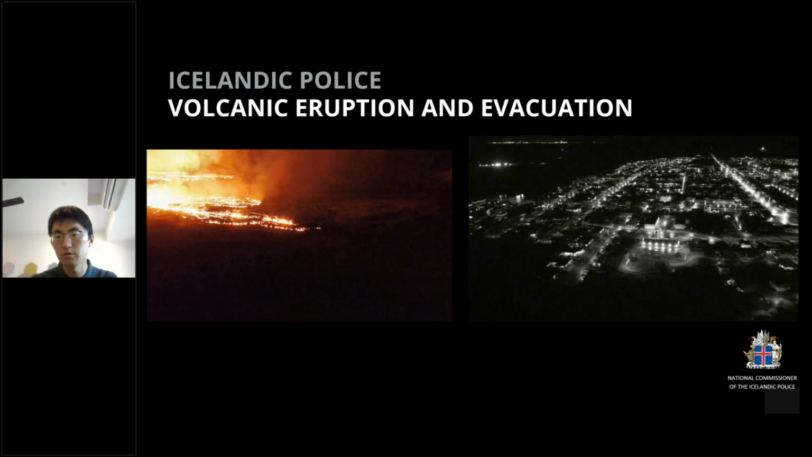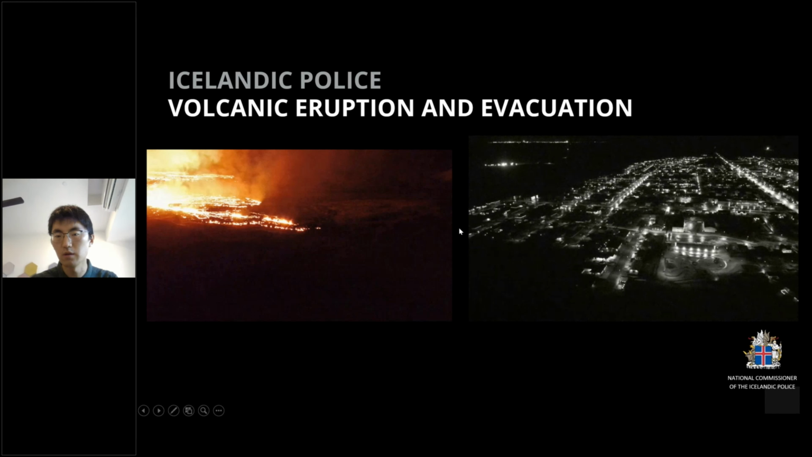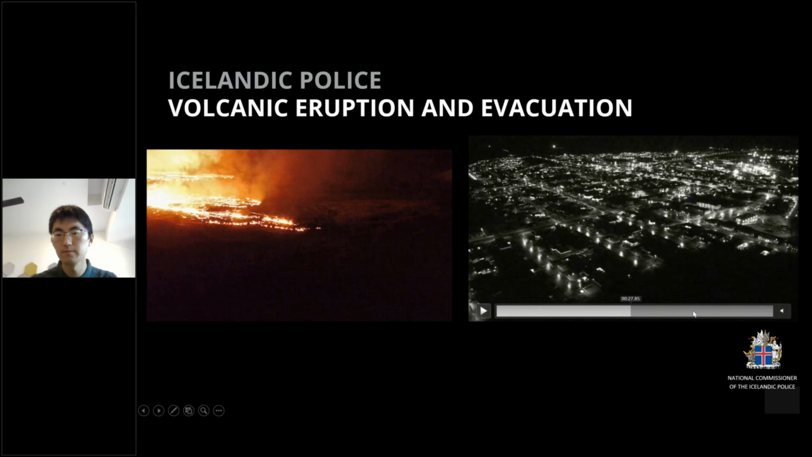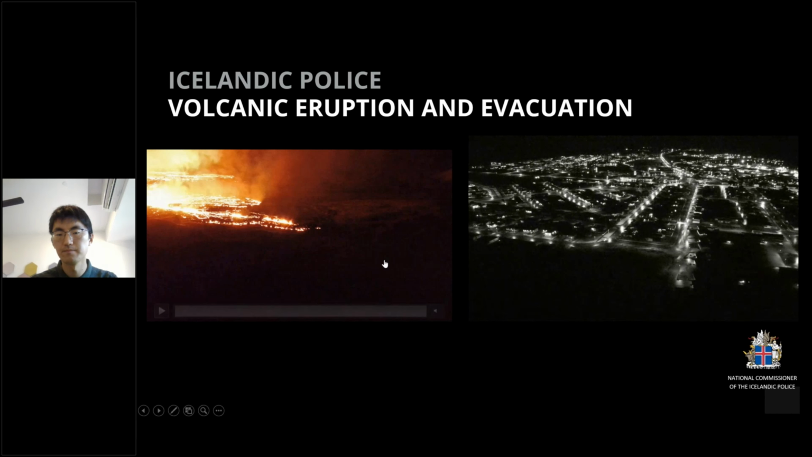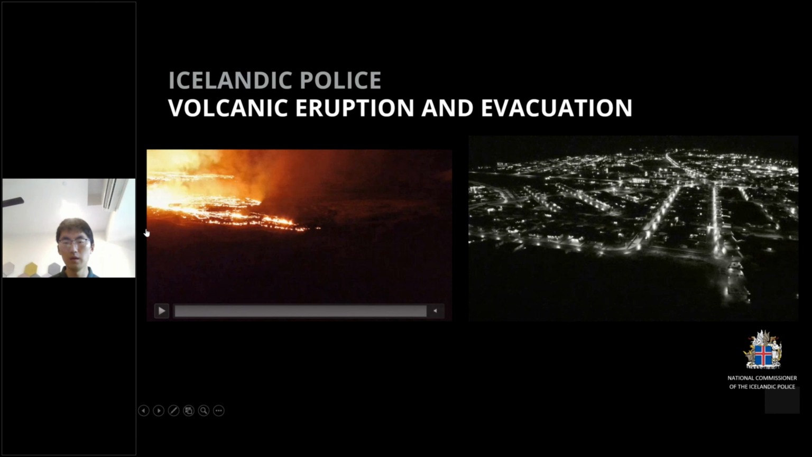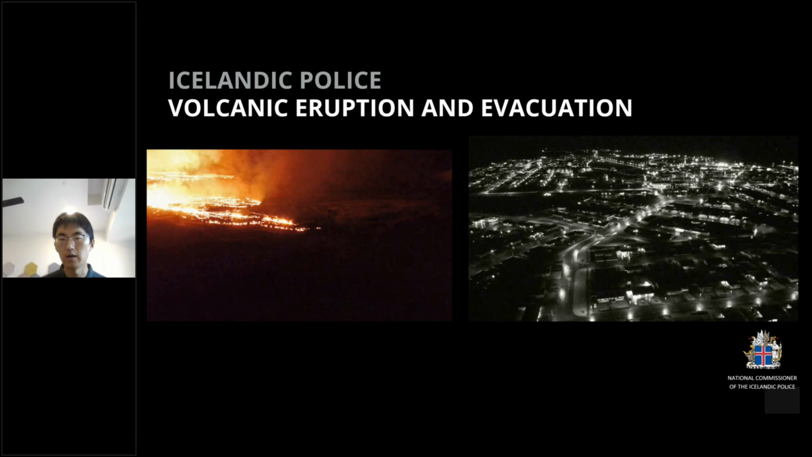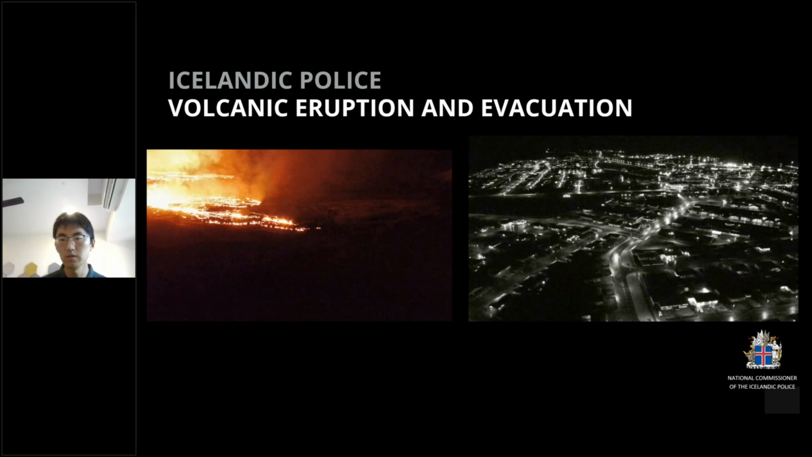That will reduce the danger for the residents. I think this concept will be very useful in some countries like Indonesia or the Philippines, which have a lot of volcanoes.